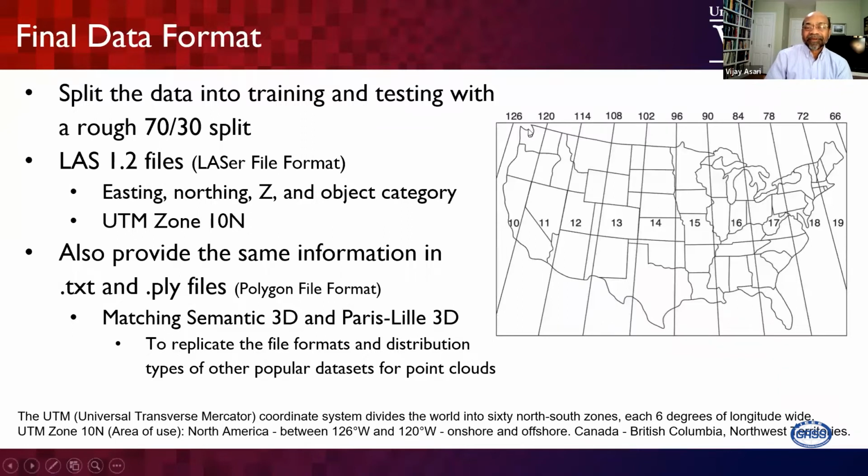We can see Washington state is this extreme northwest corner of the United States, and British Columbia is just north of that, the neighbor of Washington state. So the region we cover is region 10, that is 120 to 126 degrees. That's the region where this particular data is captured. That's the region where British Columbia, or the city of Surrey within British Columbia, is situated.